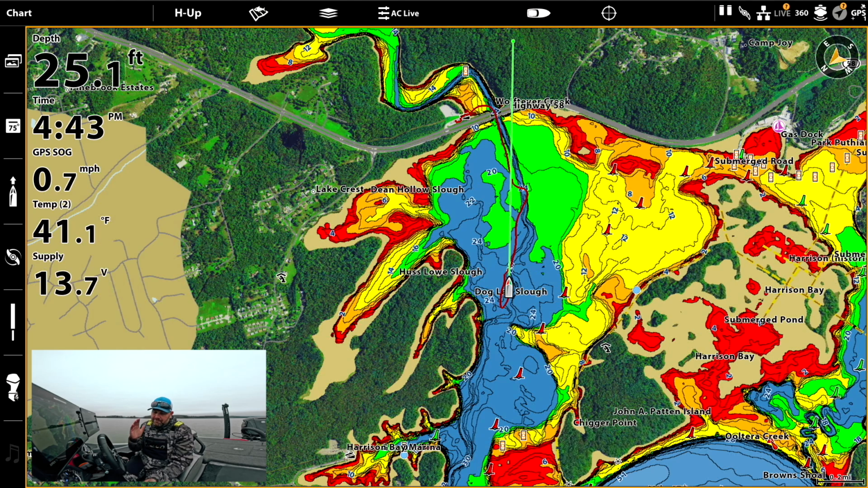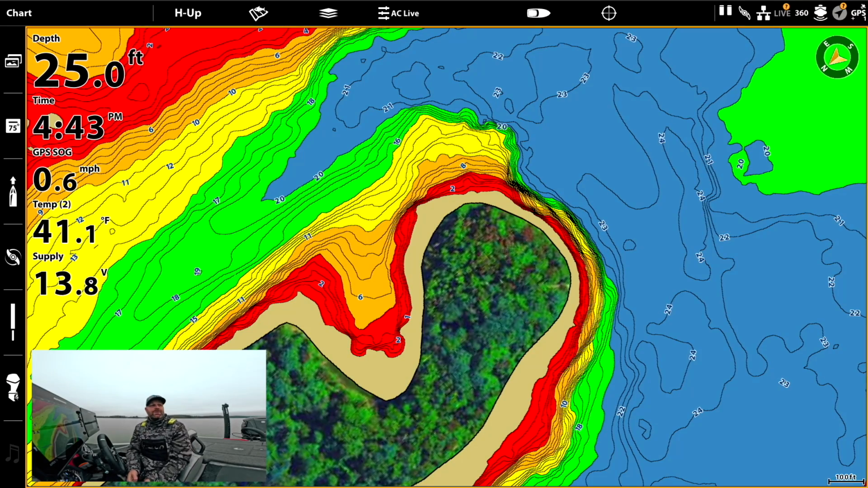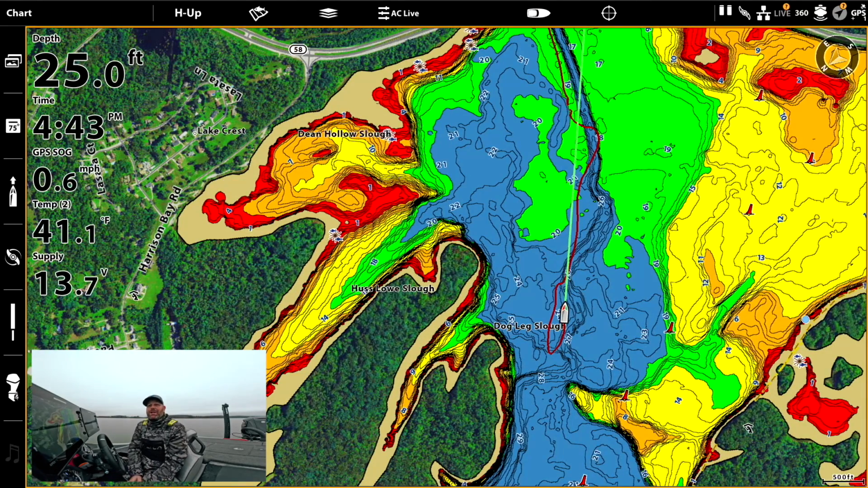But these new electronics have come a long way, right? And the mapping has come a long way just as much. Being able to add aerial imagery, being able to drop the water level is another huge deal for me, especially out here on the Tennessee River. This water is always fluctuating.